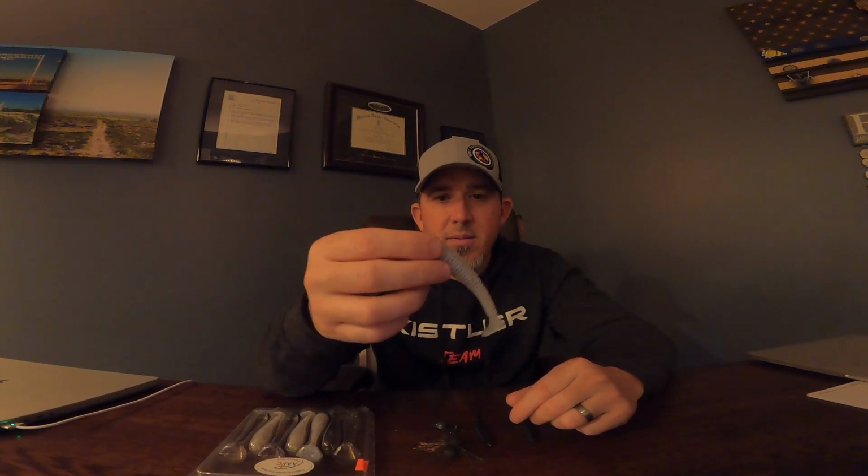So my swim bait, that's what I caught my second fish on, was an AAFC 3.8 inch paddle tail swim bait in monkey milk. This little guy right here. It's my favorite color. It's my favorite swim bait. It looks just like a Kitech, pretty basic, but he makes some very interesting colors.